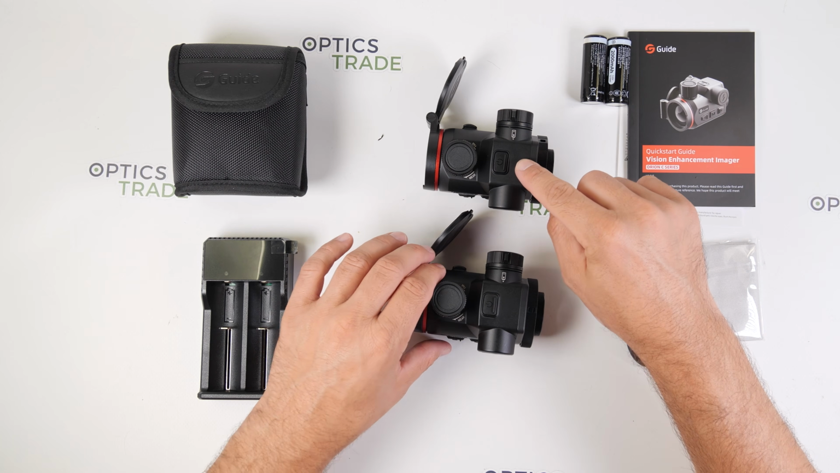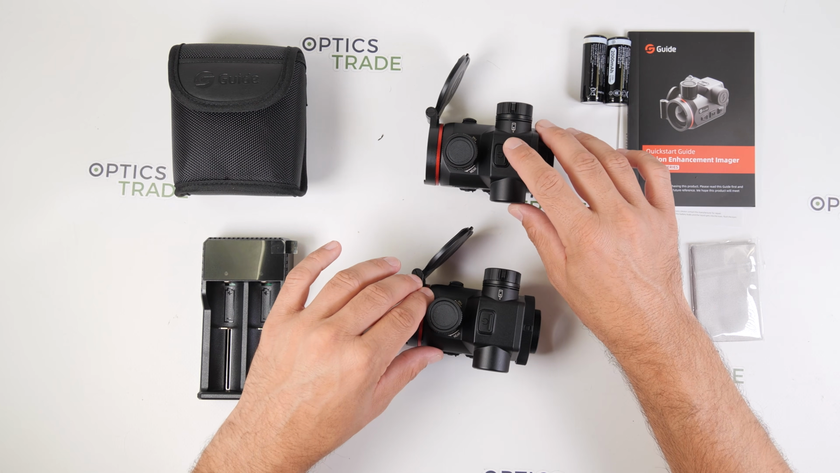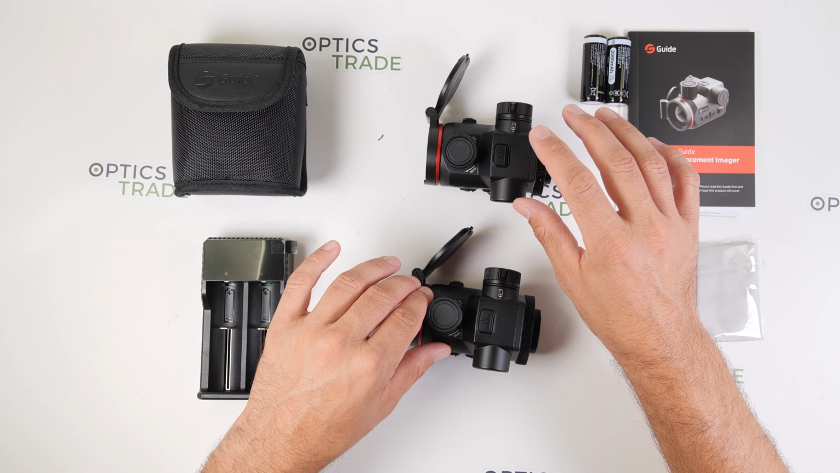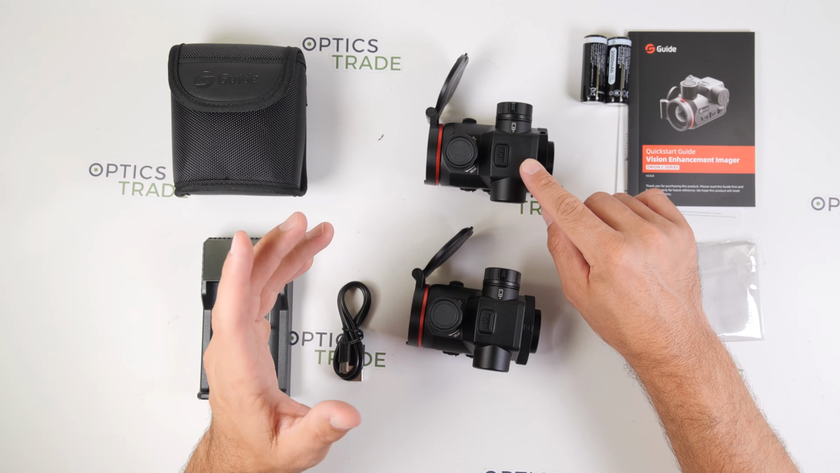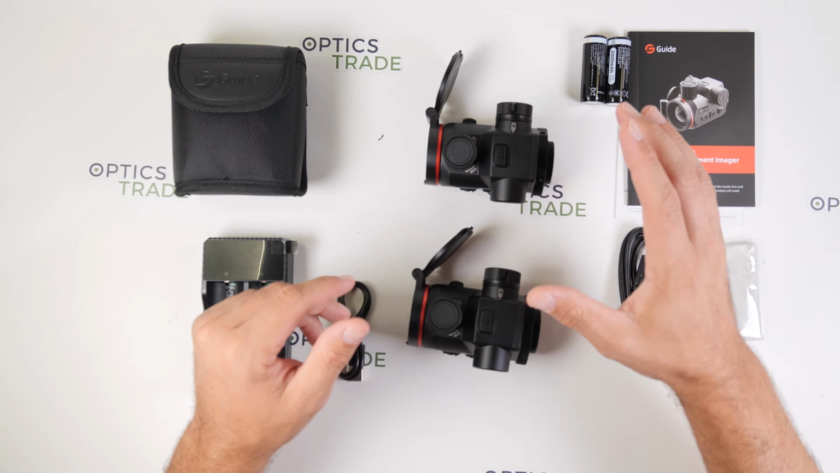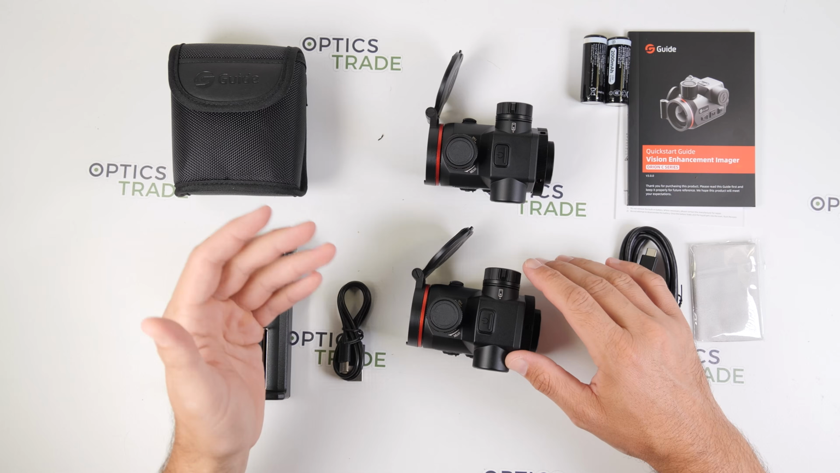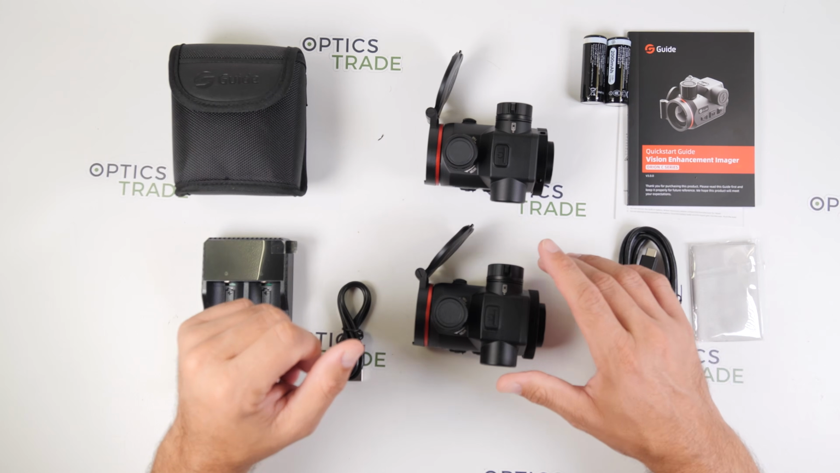The other model, the 435, is equipped with a 400 by 300 sensor, and it provides a narrower field of view of 13 by 10 meters at the same distance. So in practice, this means the 635 lets you see more of the surroundings, making it easier to scan larger areas, detect moving game and maintain better situational awareness.